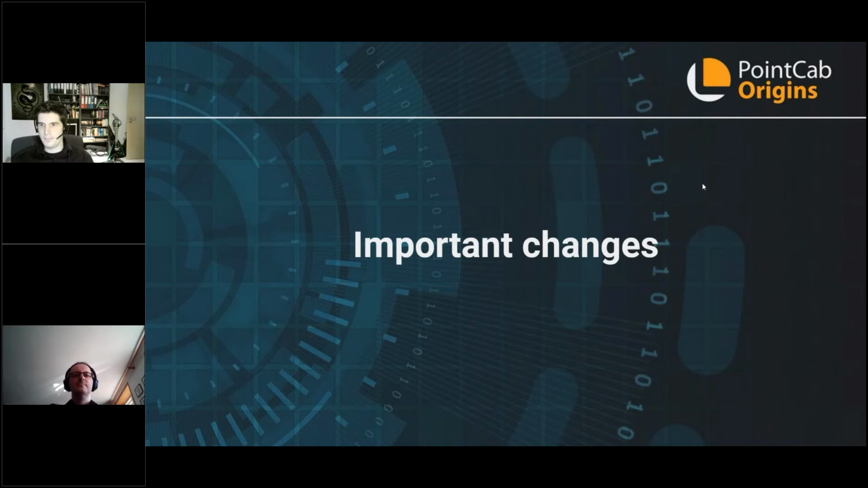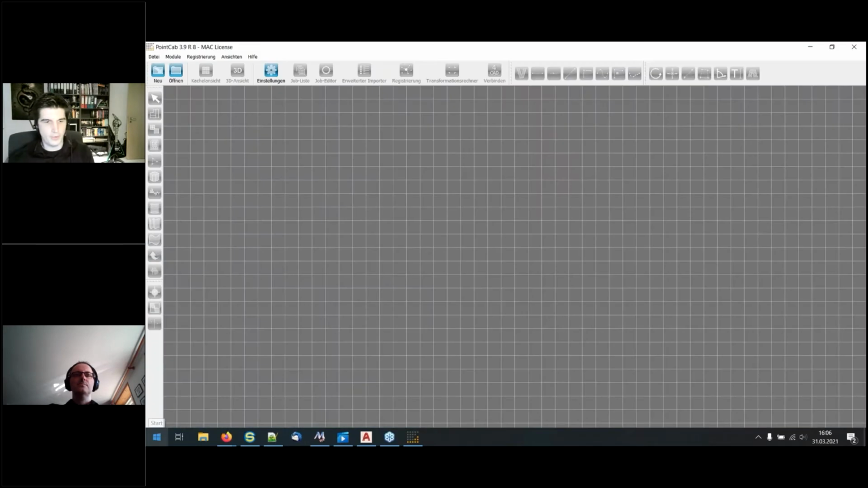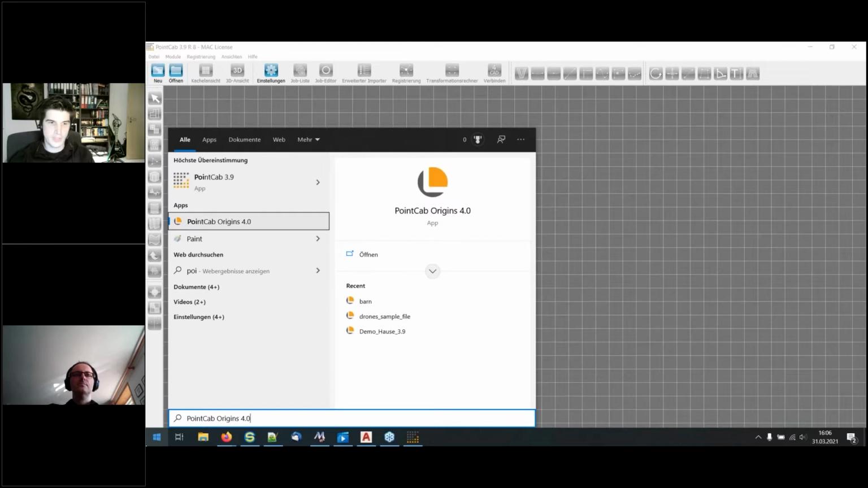And with that, let's dive straight into the most important changes for existing customers regarding PointCab. And what is that, you might ask? Let me open the old PointCab version, PointCab 3.9. So you directly see the first change. PointCab 3.9 and PointCab Origins 4.0 can be installed side by side.